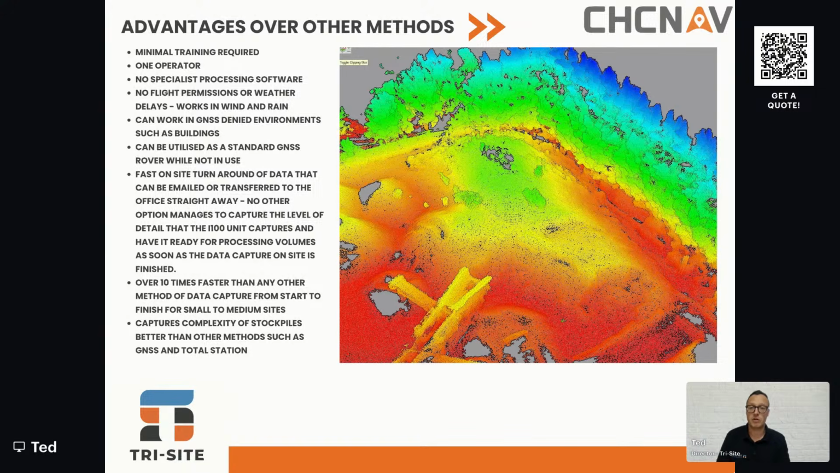post-processing. Everything is done in the field. It is done by the i100 unit. It is downloaded across Wi-Fi onto the tablet. It's super easy, super slick. There's no flight permissions or delays due to bad weather or wind.